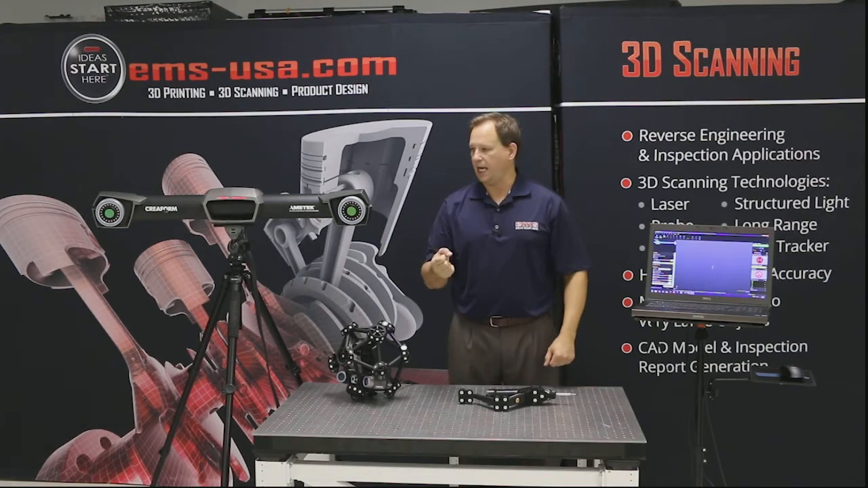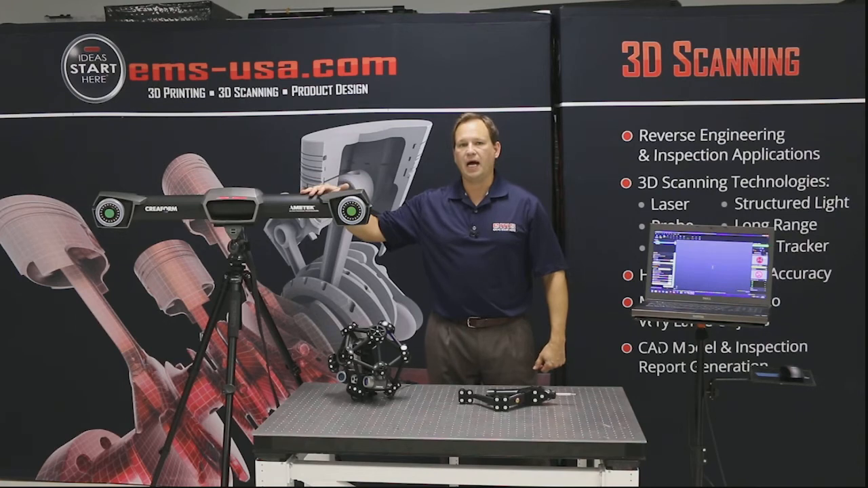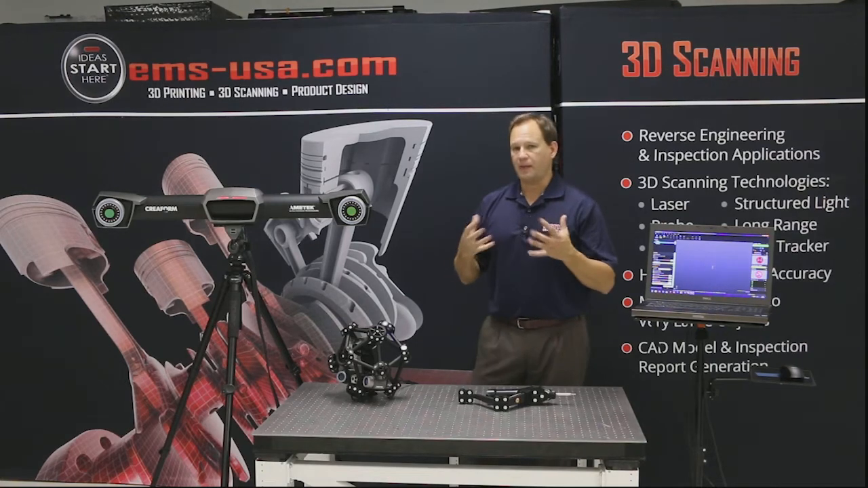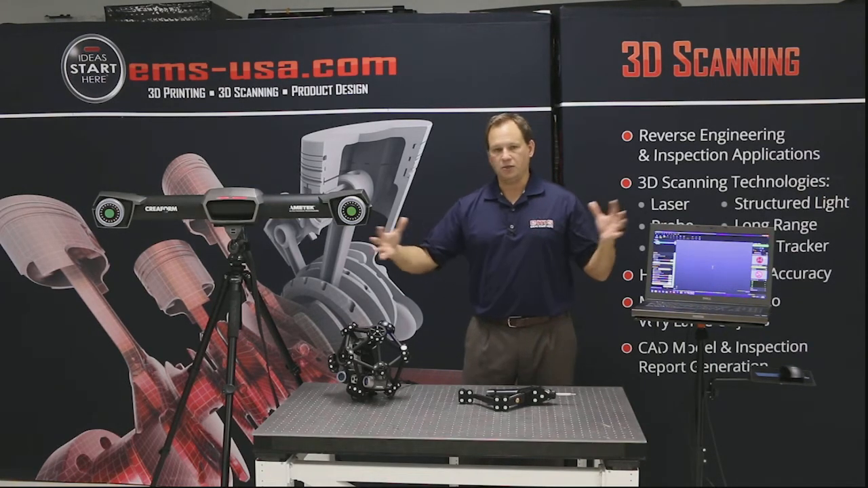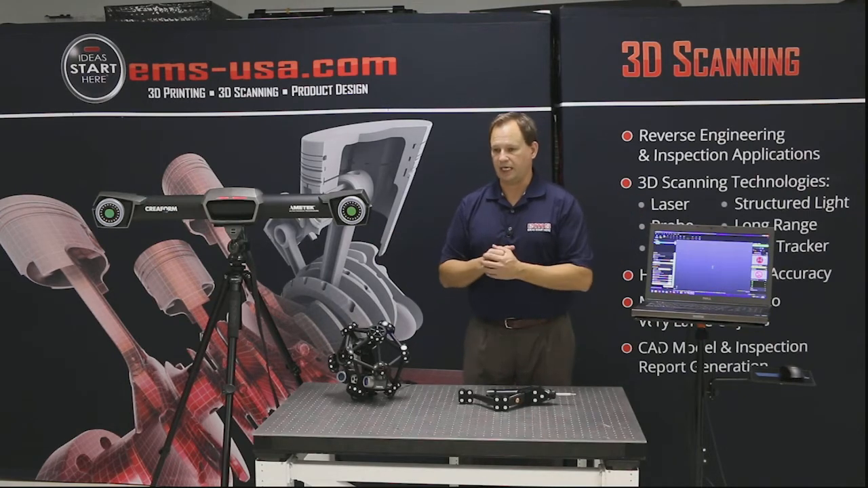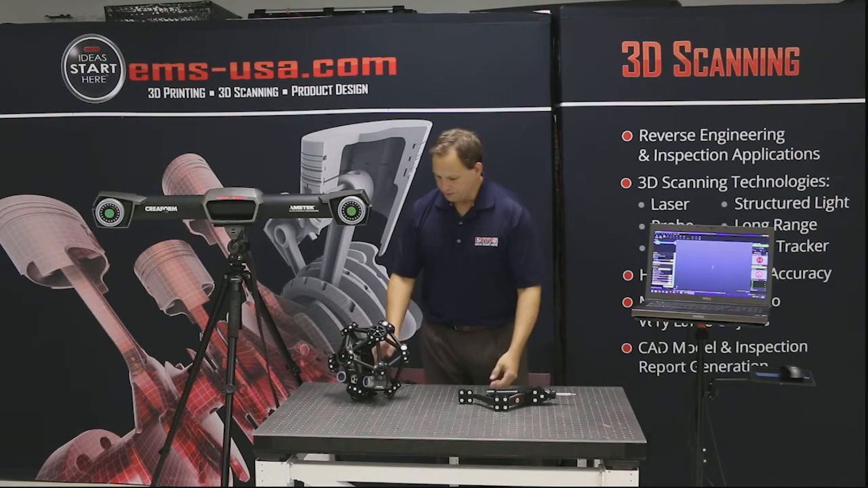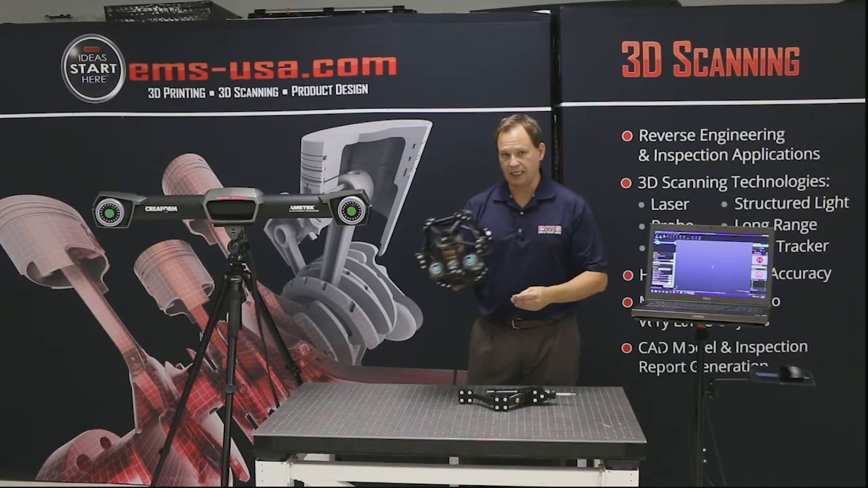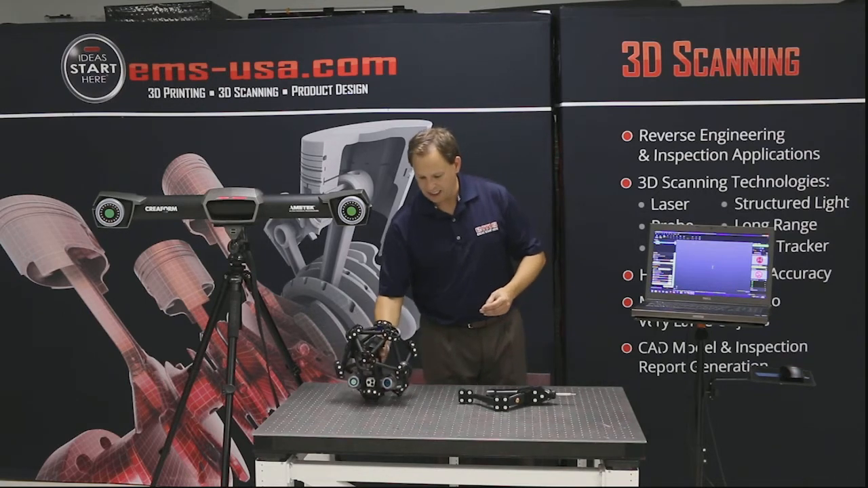That allows you to scan without having to move the object or move the C-Track itself, which we'll explain in more detail later. So basically in a single setup, you can scan very large objects in a single setup. So whether it's scanning or probing, as long as it can see this head while you're scanning, it'll be able to scan it.